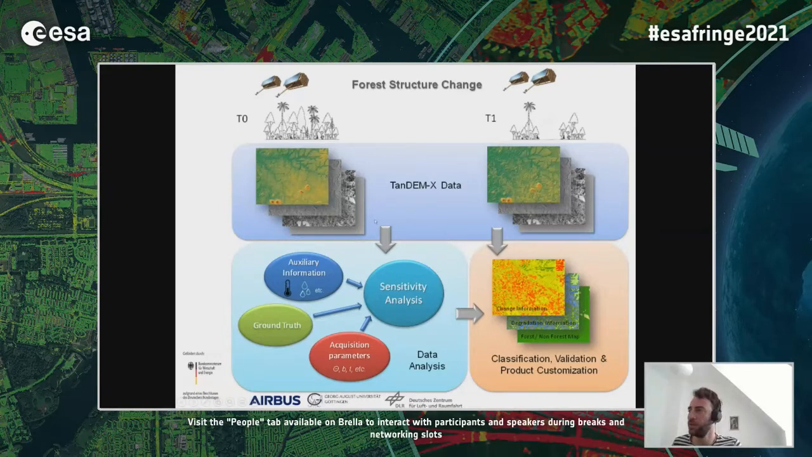Of course, it usually doesn't suffice to simply compare the InSAR heights. We also need to understand the sensitivity of these InSAR height changes and compare them to ground truth.